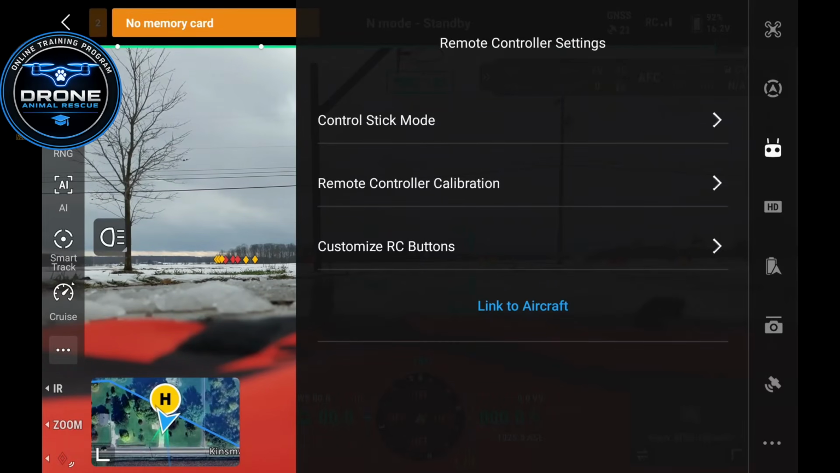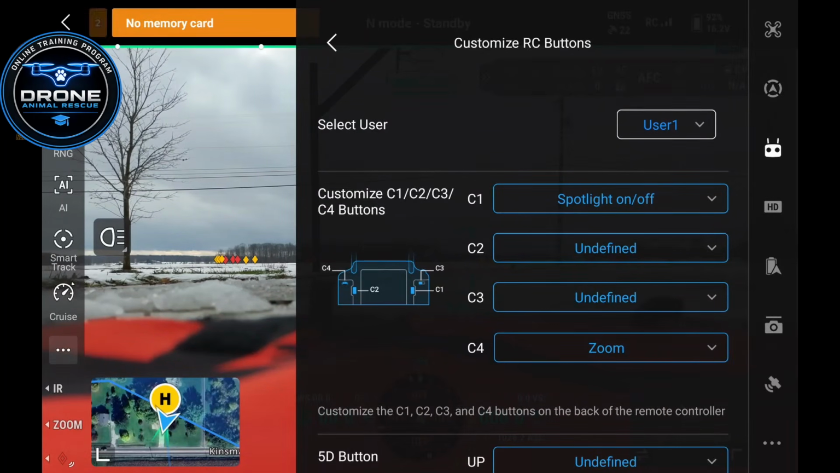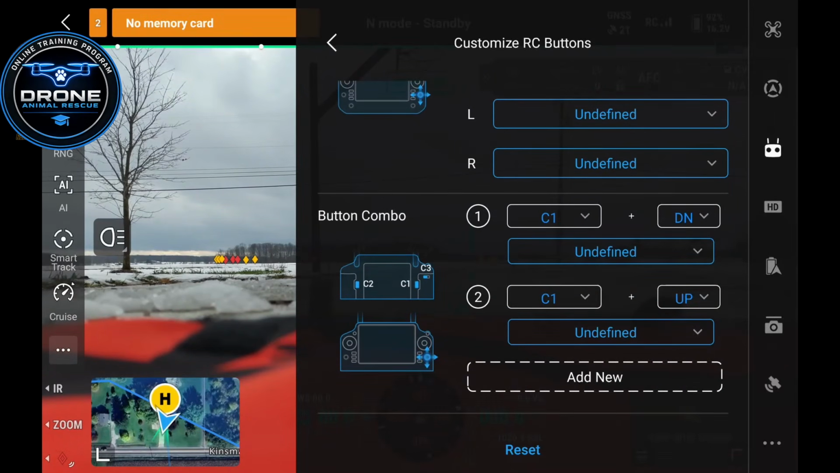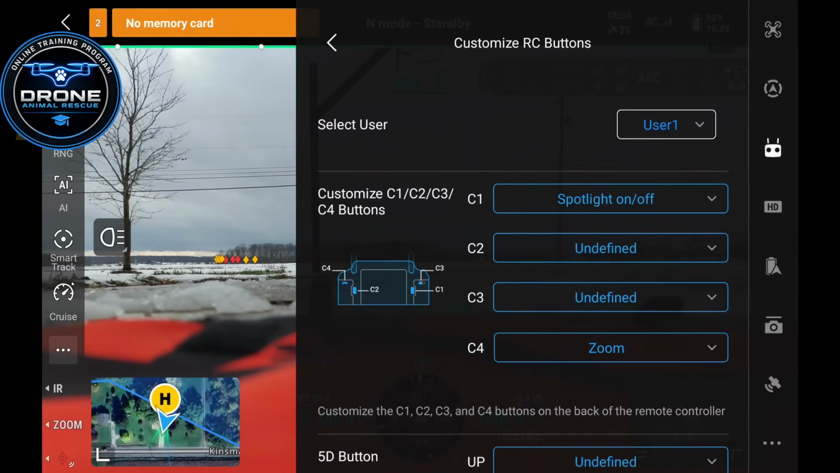Next, custom RC buttons. This is definitely something that you're going to want to use, and it's something that you'll also see in the Spotlight module of the training program. Once you select that, you're going to see a bunch of different programmable buttons here, and basically you just select which button you want to be programmable. My big thing here is my C1. I use my C1 to power on and off my Spotlight.